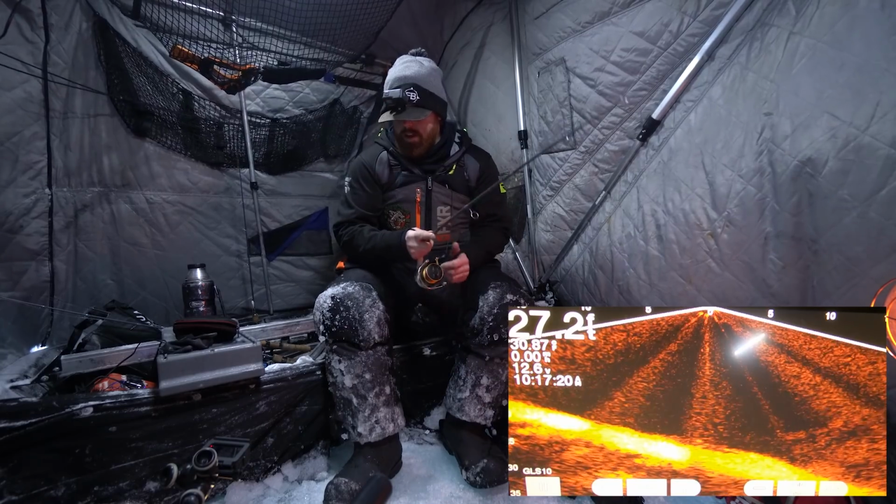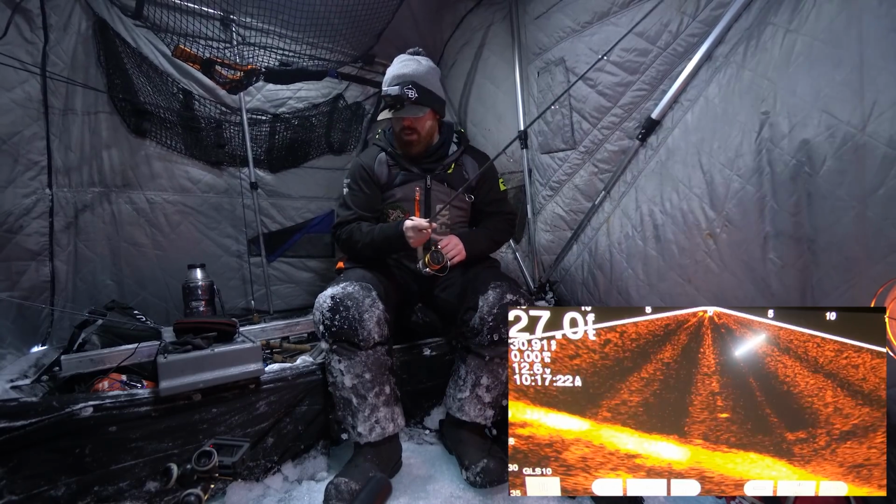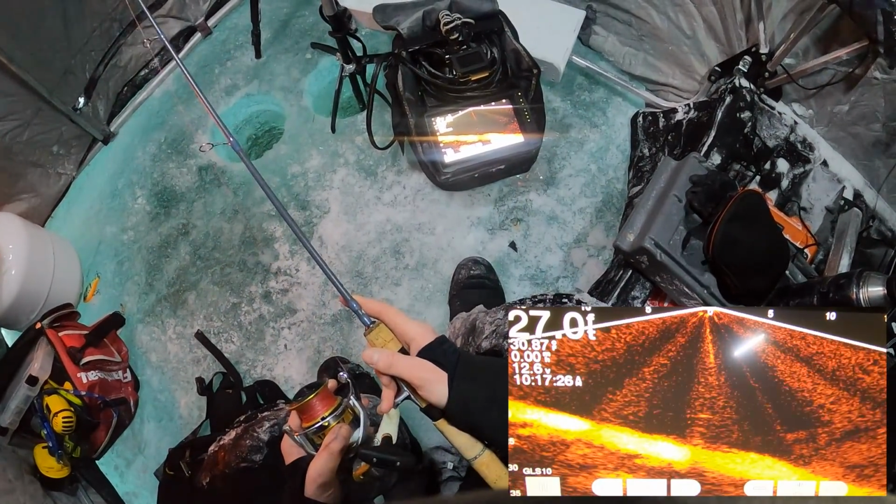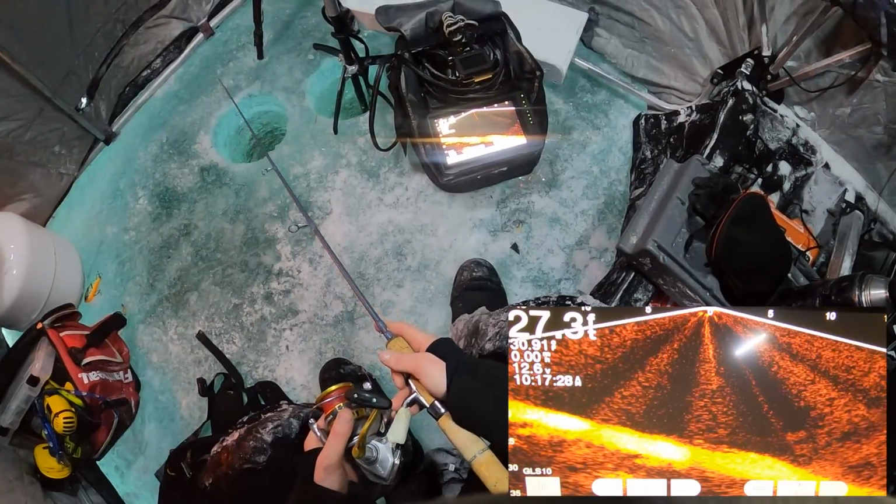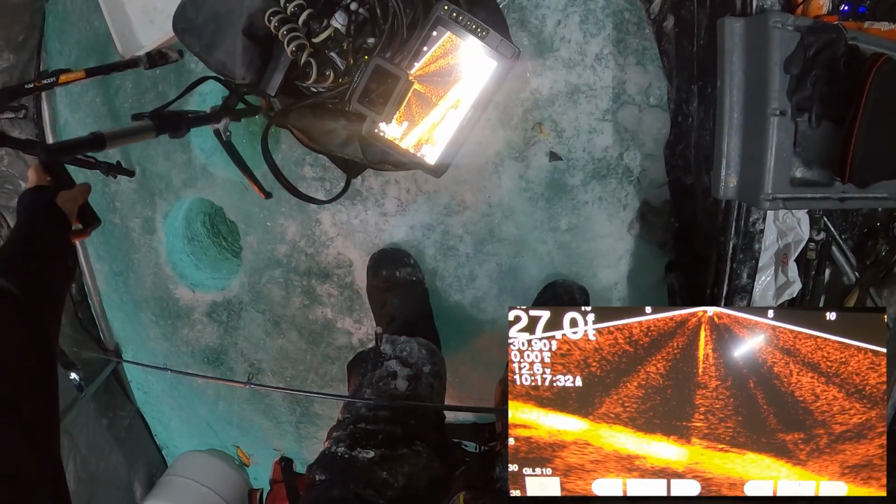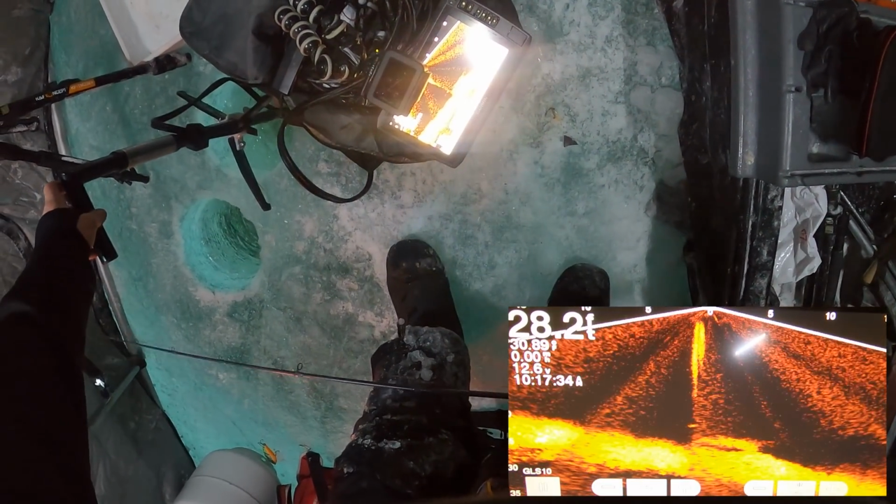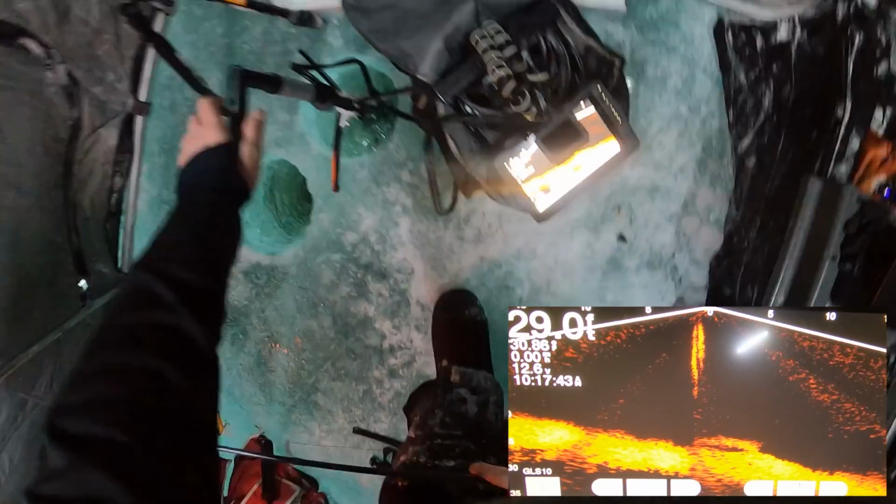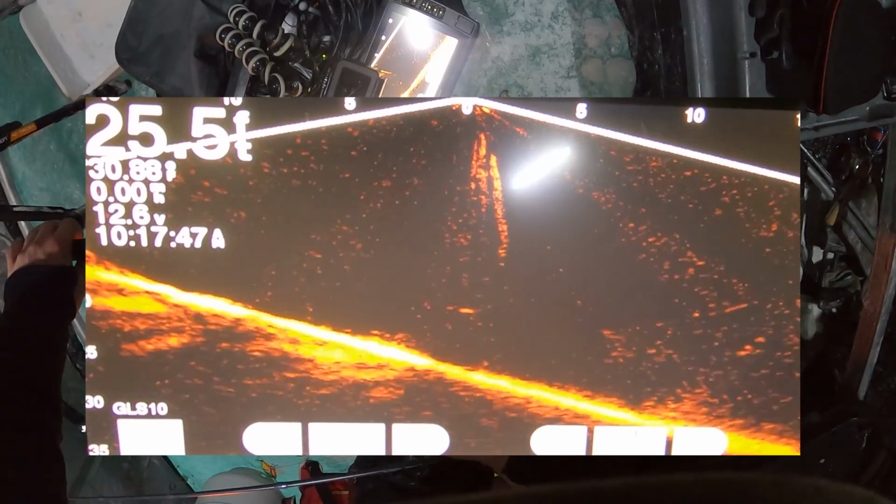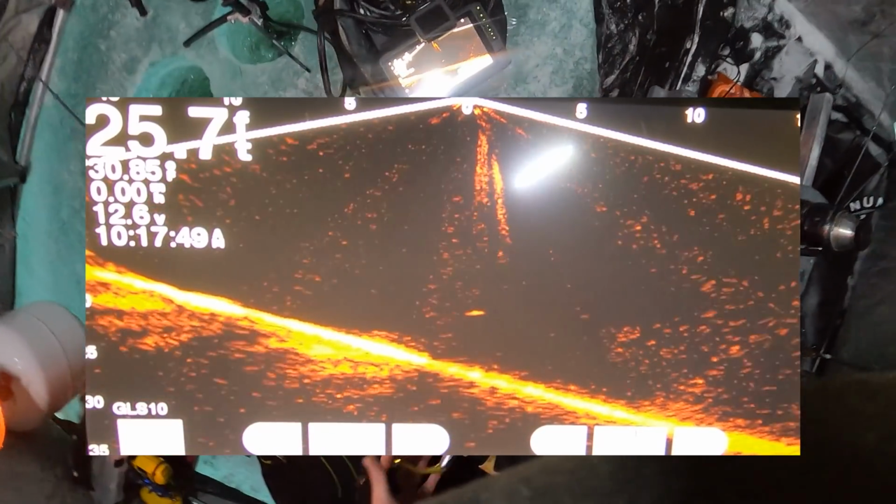There's our lure going down. We may have to tweak the Panoptix pole a little bit just to get that perfect image. Like I was mentioning, there is quite a drop-off here, which will be far more evident as we turn the pole. There we go. Wow. Look at that drop, boy.